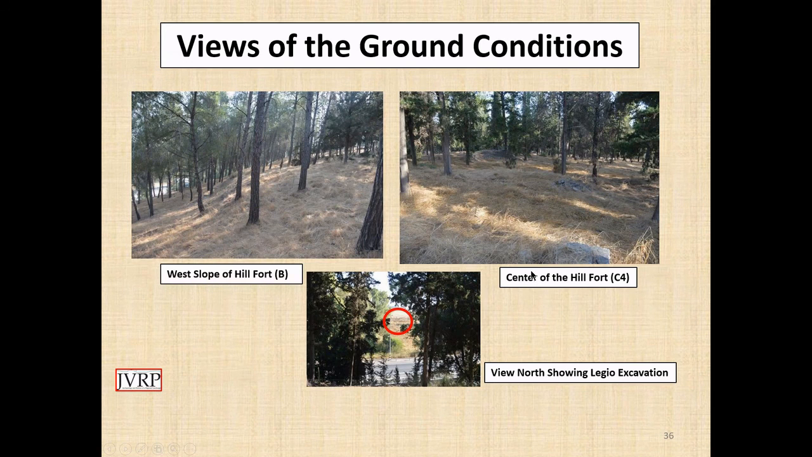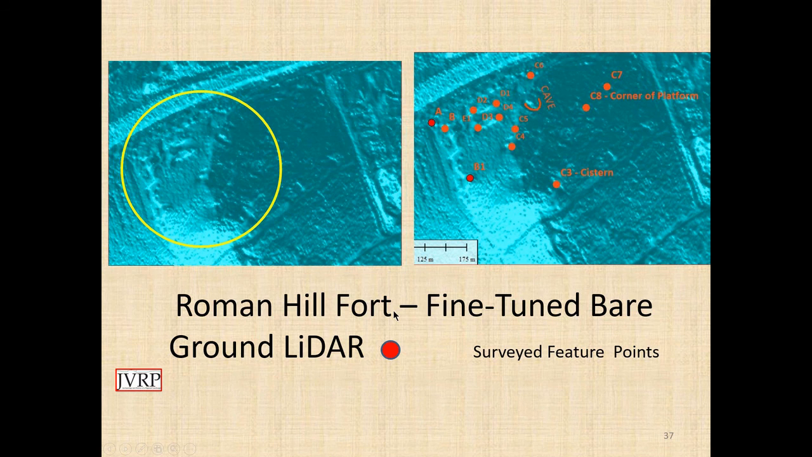This is what it looks like at ground level, incredibly overgrown. In fact, there was even a forest. This is a planted pine forest, probably about 40 or 50 years old. And if you walk along the surface, you can see a few features, but not much. Interestingly, you can see the site of the Roman fort through the trees today. But if you look at the LIDAR, you see a wholly different picture.